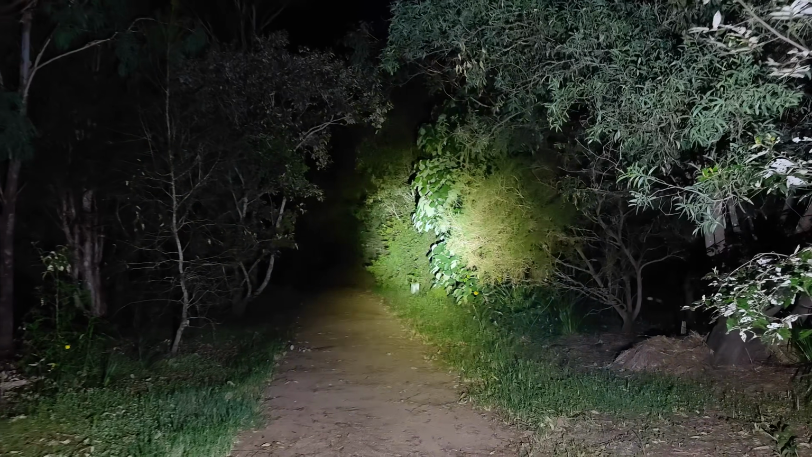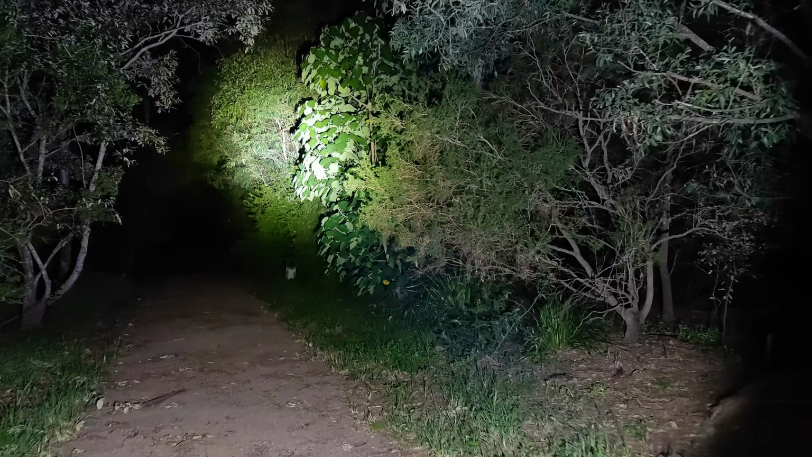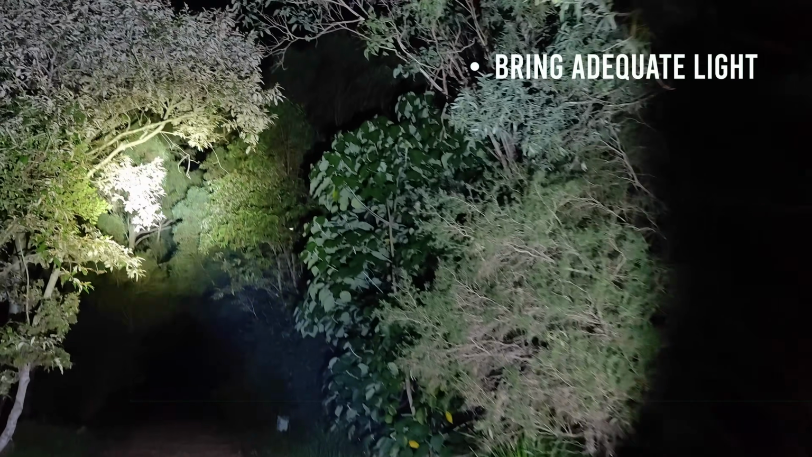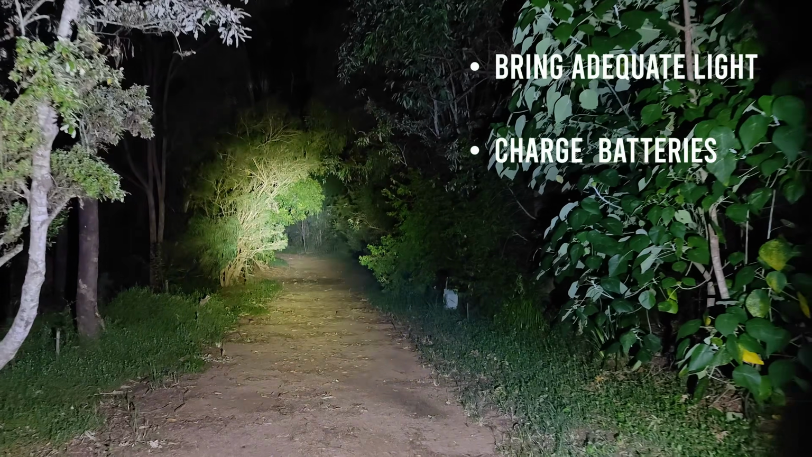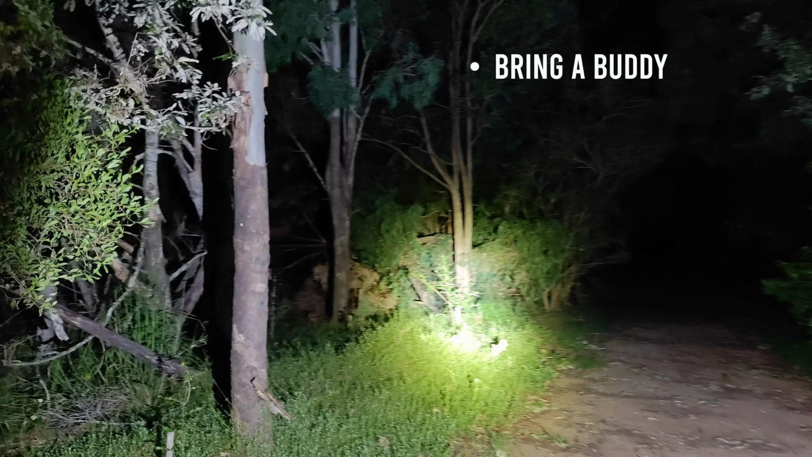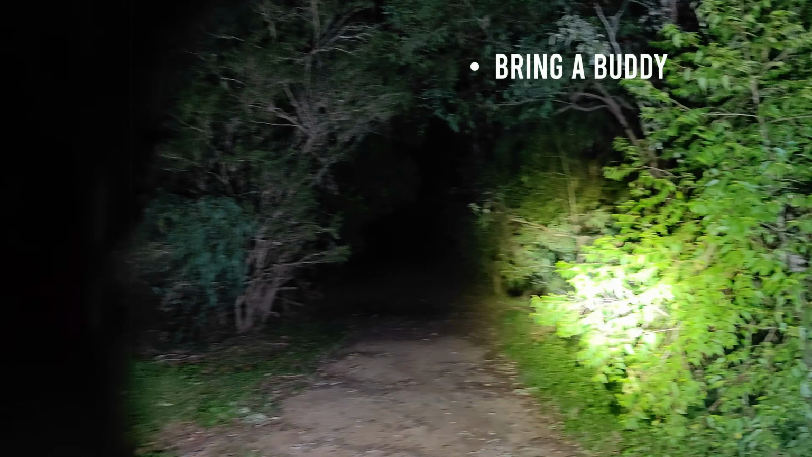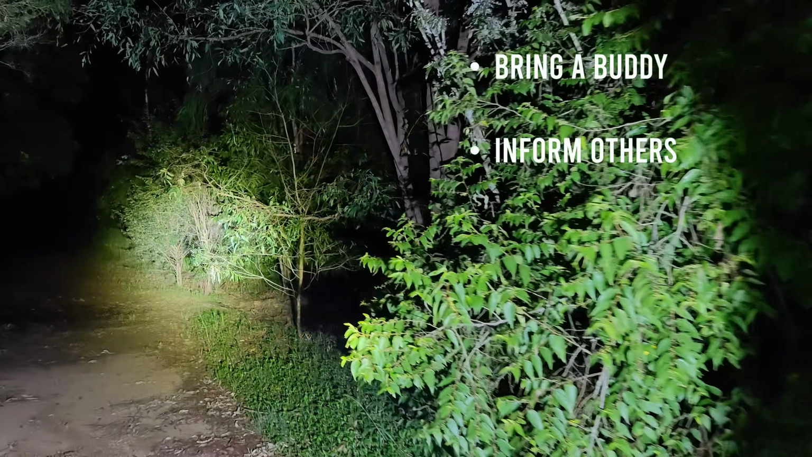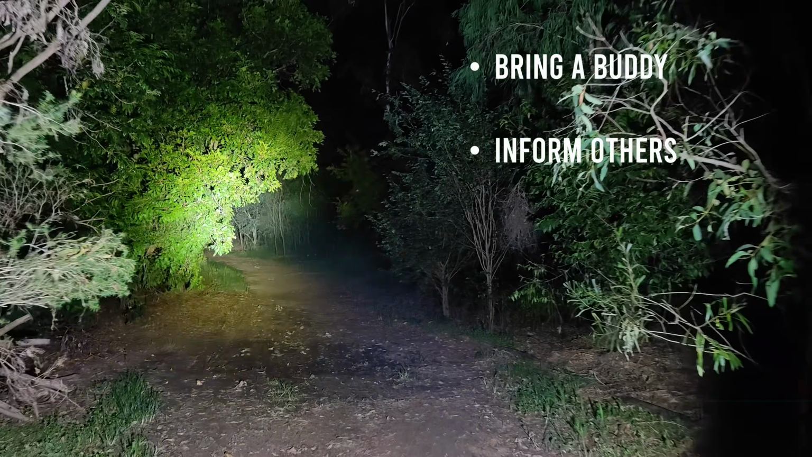A very important thing about night walks is safety. Here are some tips. Have adequate light. You don't want to fall over in the dark. Make sure your batteries and phones are fully charged. Check the weather before heading out. Bring a buddy, so never go by yourself. The more eyes you have also means that you're more likely to find more. Let someone outside your group know where you're going and your expected return time.